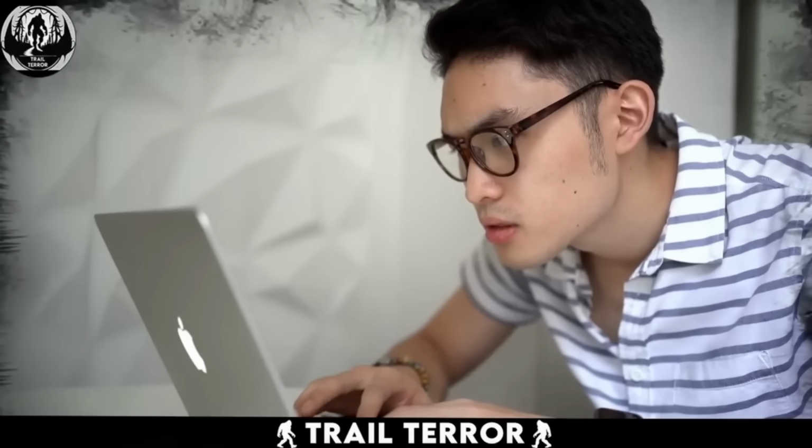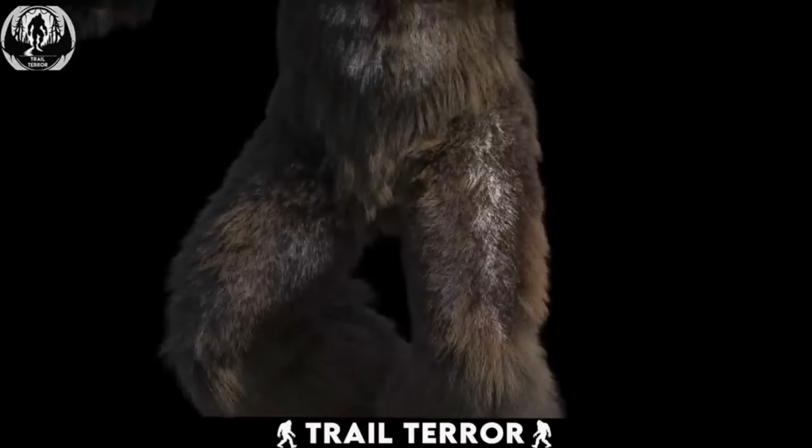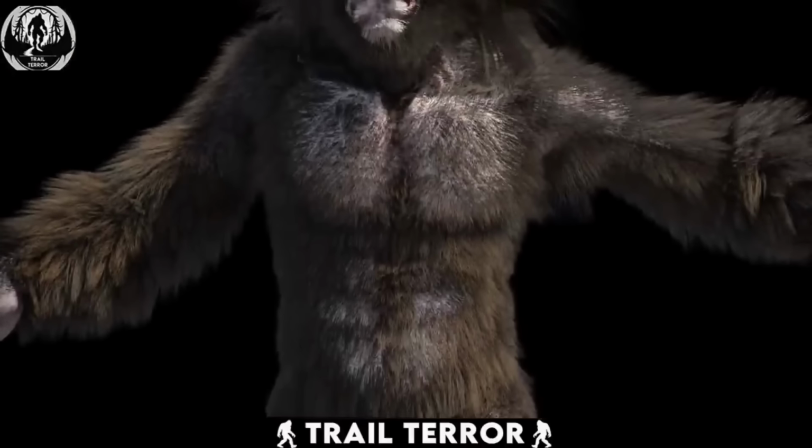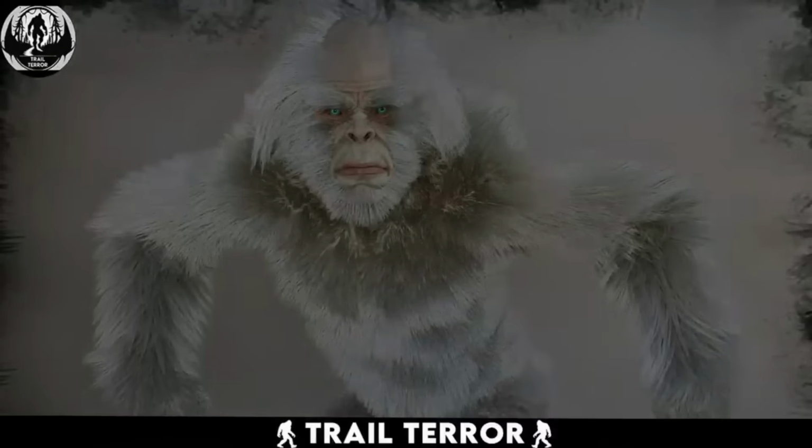Numerous internet videos showcase sightings of Bigfoot, typically depicting a tall humanoid figure covered in black fur. But have you ever come across a sighting of a white Bigfoot? This particular video shows an individual venturing into a forest at night, for unknown reasons. While exploring with a flashlight, they unexpectedly encounter a creature resembling a white Bigfoot. Upon the illumination of the flashlight, the creature swiftly runs away, disappearing into the depths of the forest.